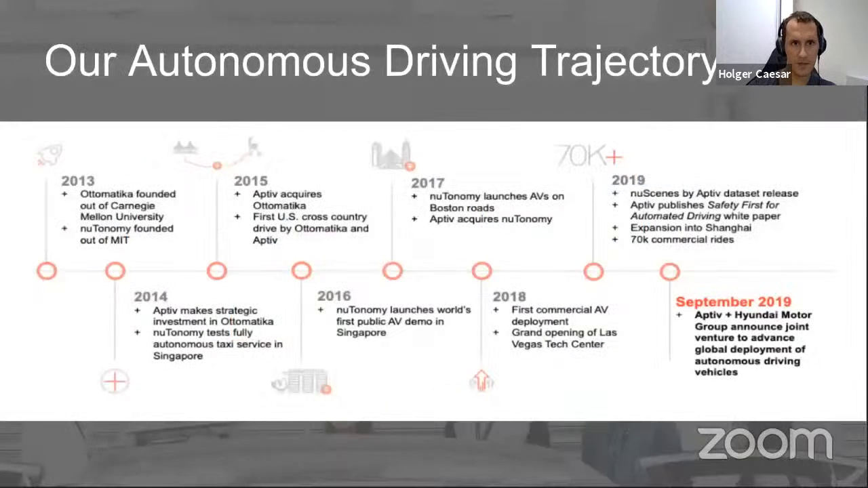You can see that we have a long history of milestones for autonomous driving. We were founded out of two startups, basically spin-offs from MIT and Carnegie Mellon. These spin-offs are called nuTonomy and Automatica. Then these were merged together into one company, we were acquired by Aptiv and then eventually became this joint venture.